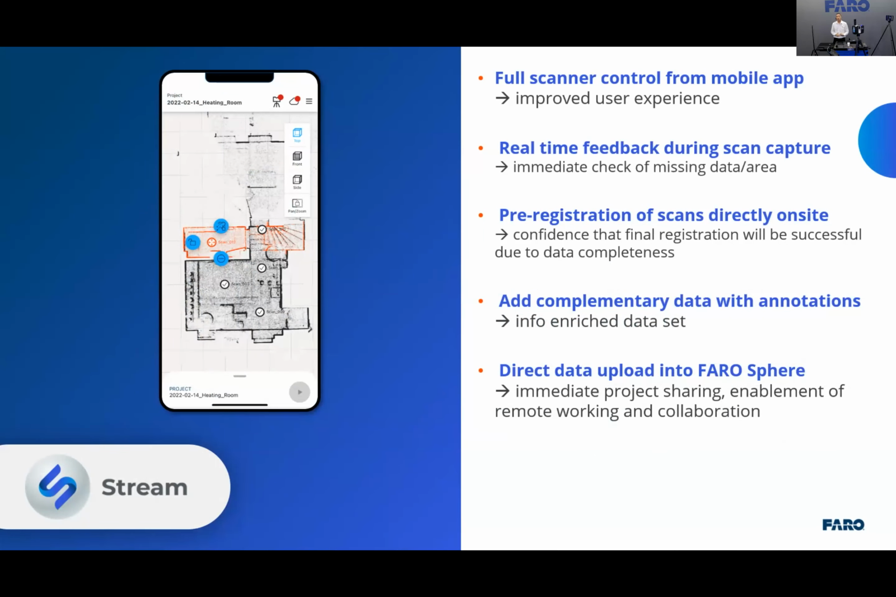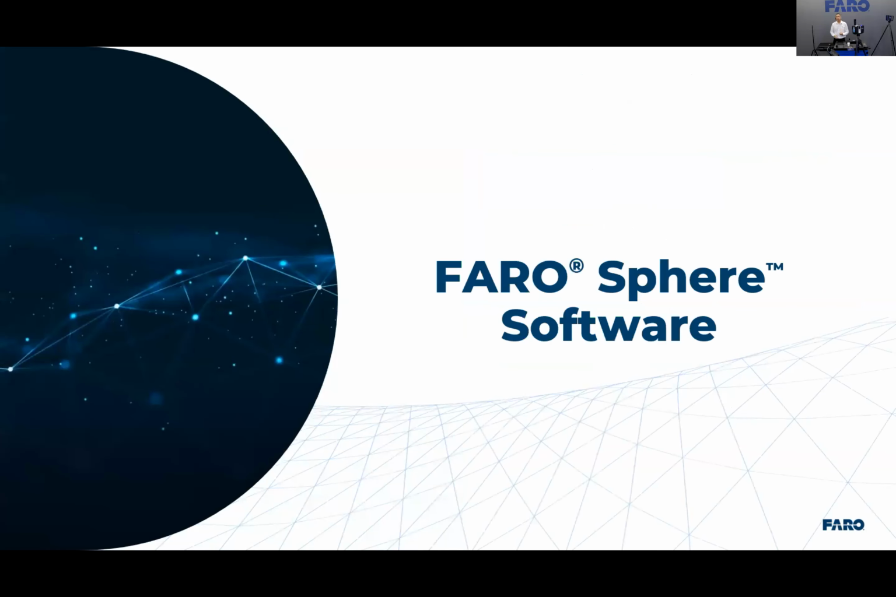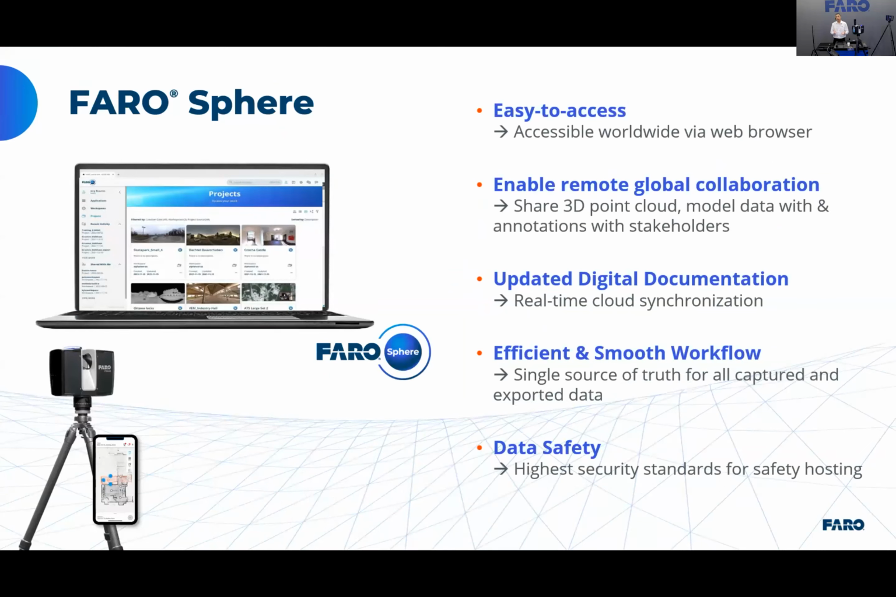Okay, we have this Stream app, full control, pre-registration. You can do annotations, and then you can directly upload to the Faro Sphere. Okay. Similarly, once you are on the Faro Sphere software, it's easy to use and easy to share the project. Everyone will be on the same page about the ongoing project. Okay. So again, no miscommunication within the team members, right? So anyway, that's my introduction for this setup.